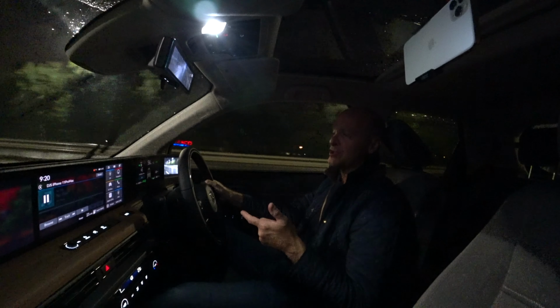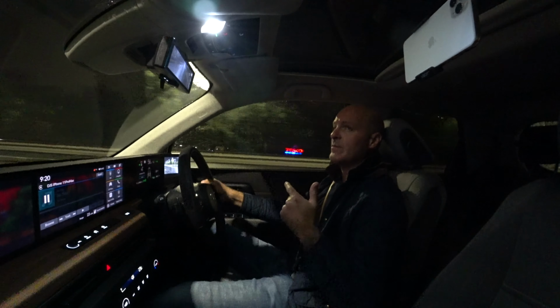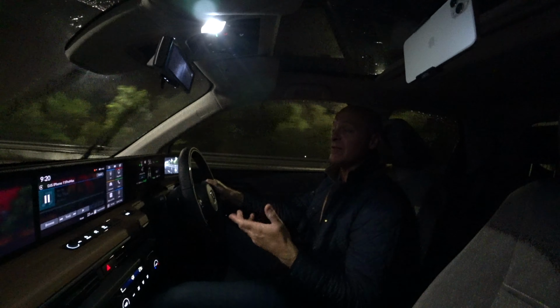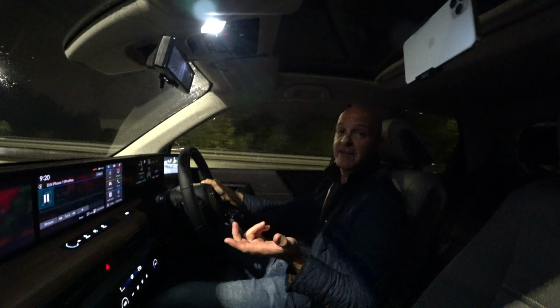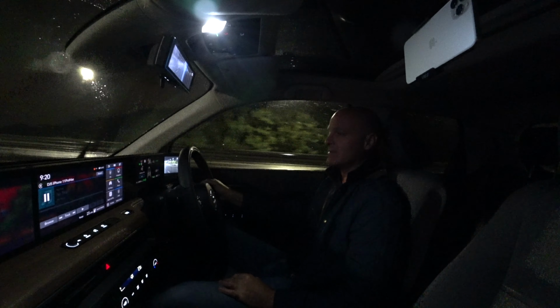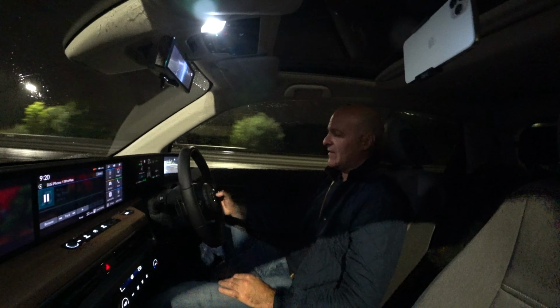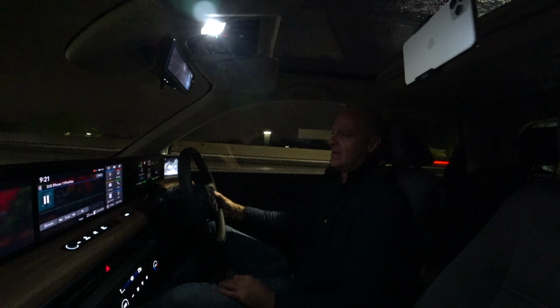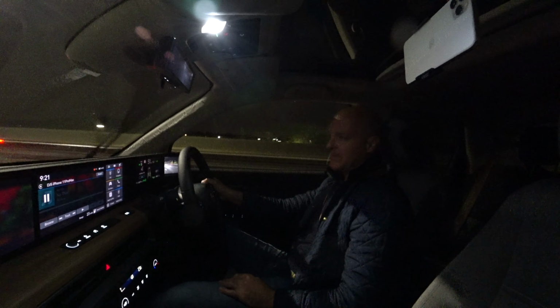I'll do another version of this once we're able to actually test the battery and see if it makes any difference. So give it 100%. Is it going to make it faster? You can only find out by doing some tests. So the car is slowing down a little bit. We're coming into a 50 mile an hour zone, so I'll pull it back to 50 miles an hour. There we go. And it just falls back gently.